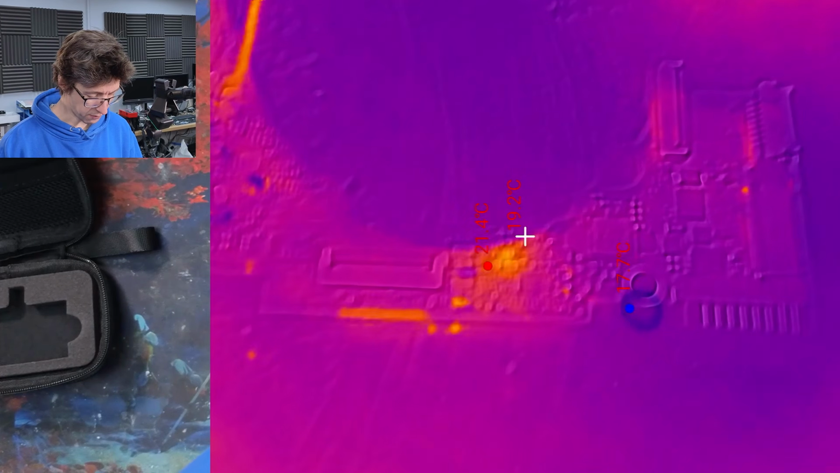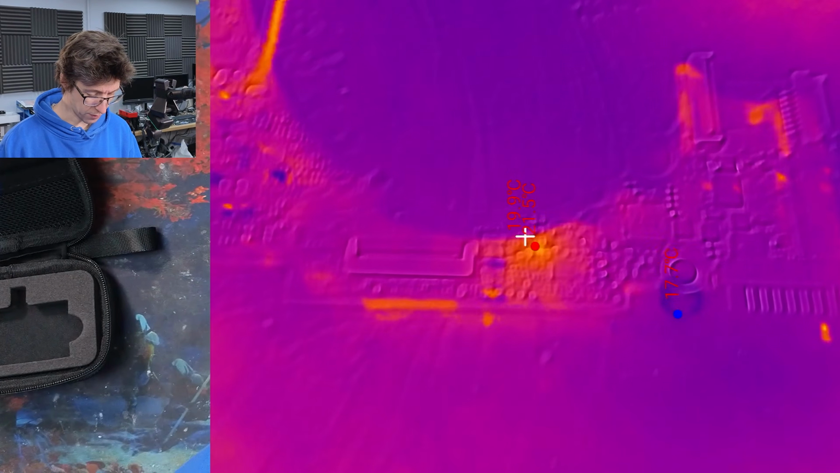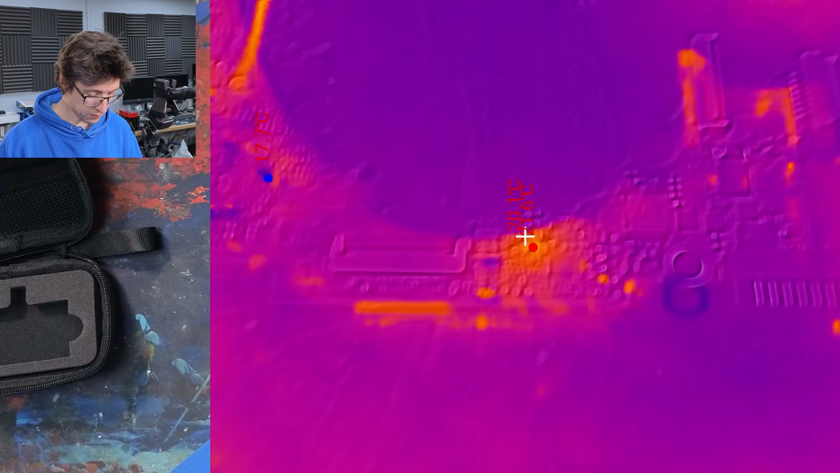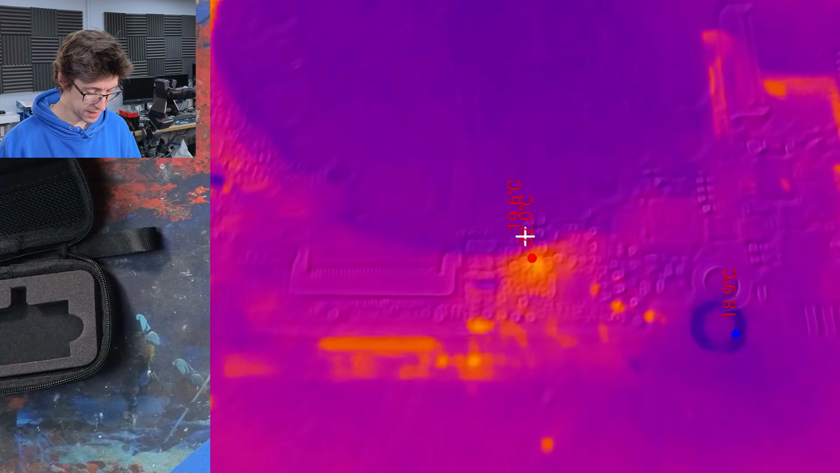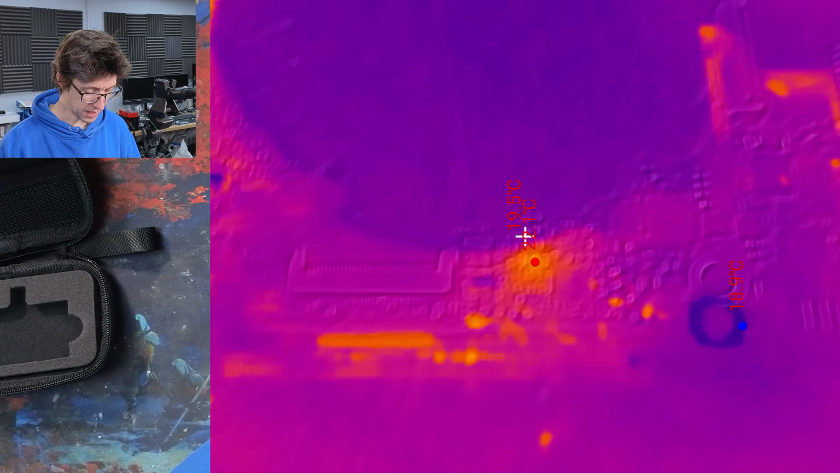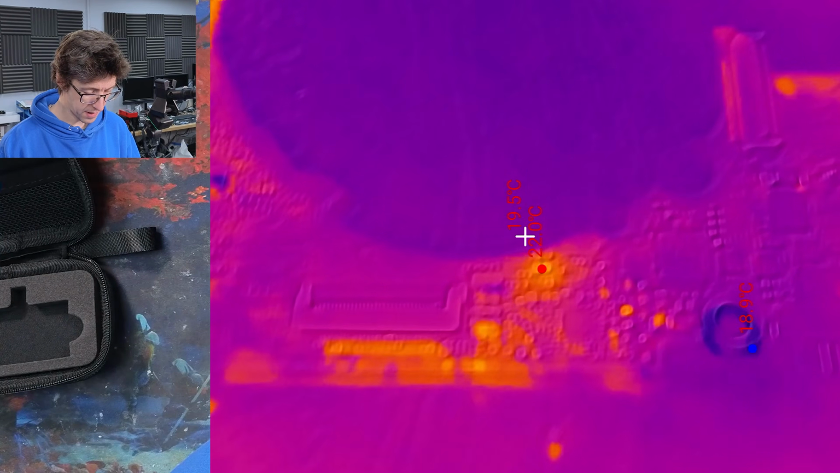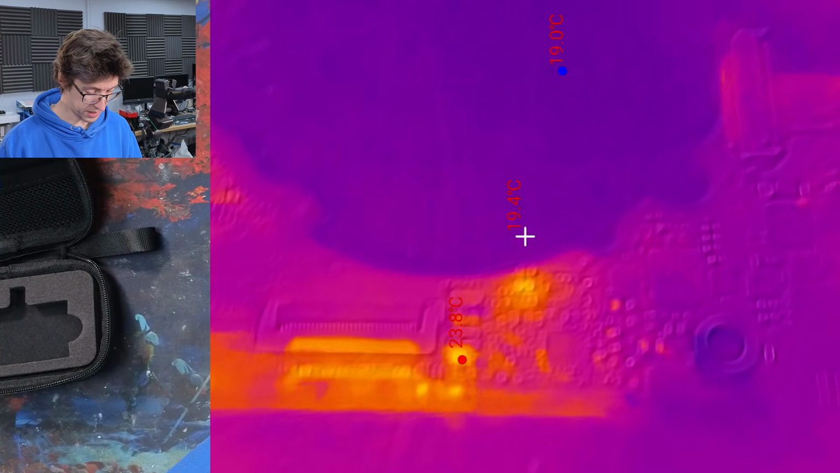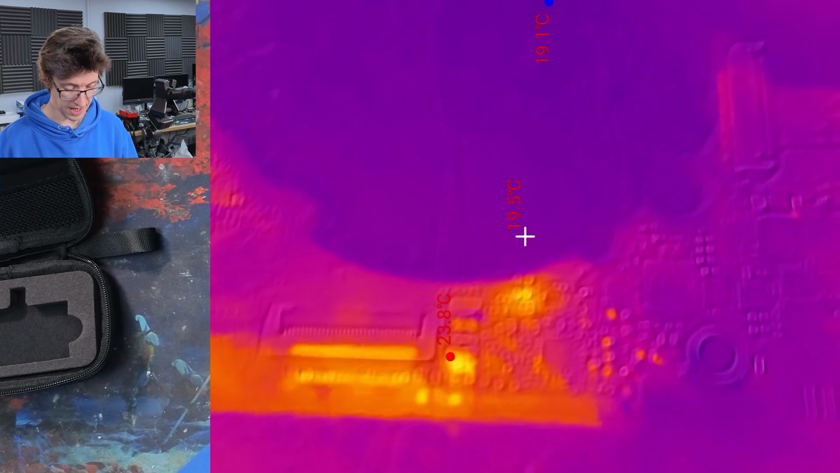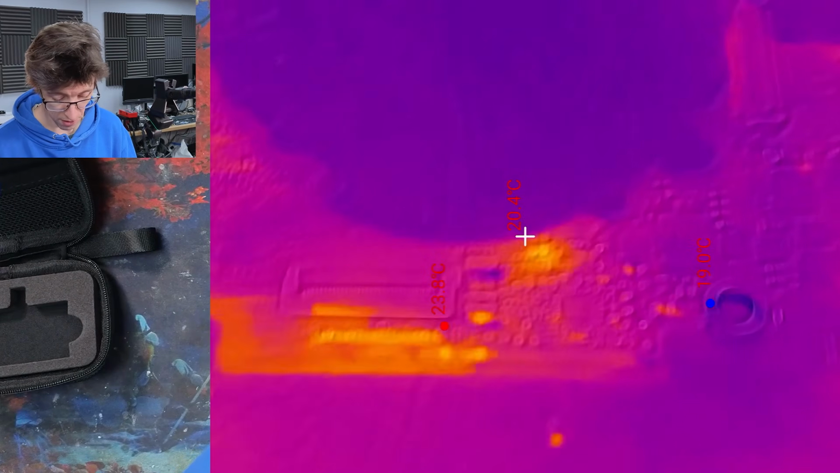So now we can see we've got a flare up here, which is what I'm looking for. However, as I move closer, you can see that we lose that definition, and I can adjust the alignment a little bit, but the problem is that we just can't focus that close.